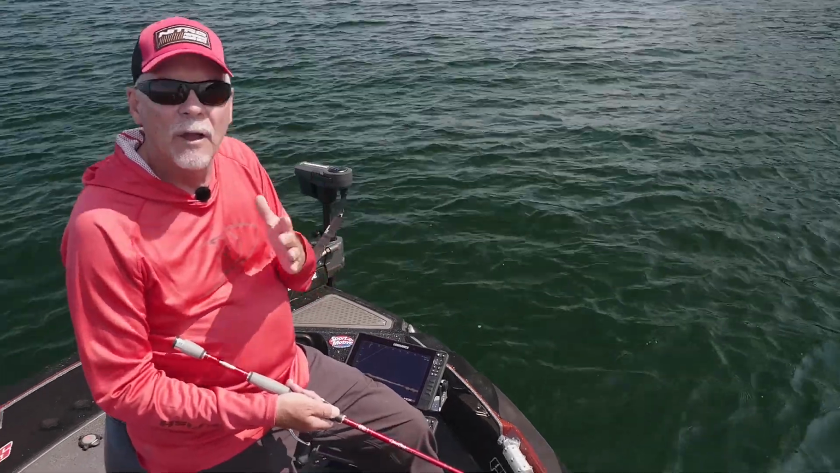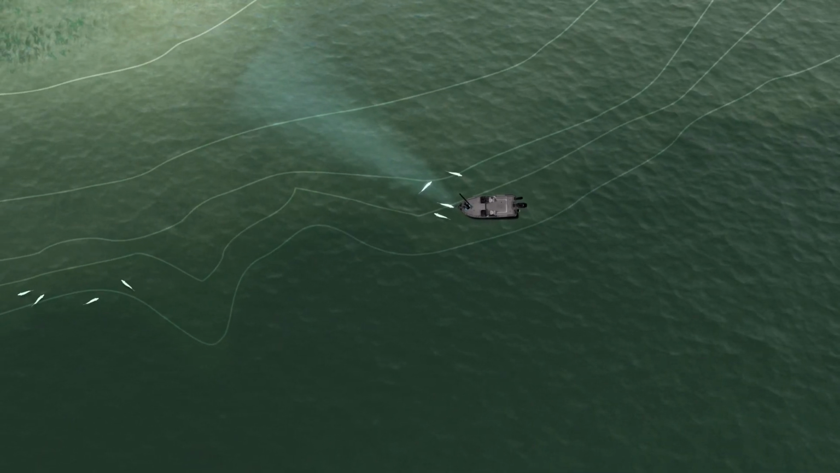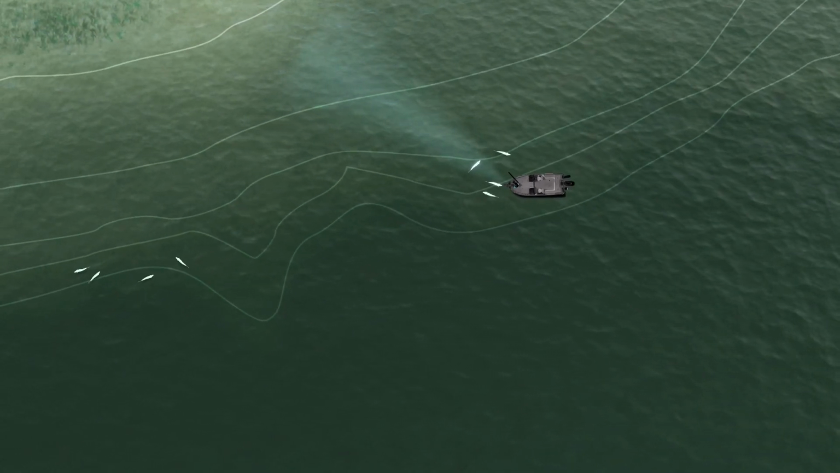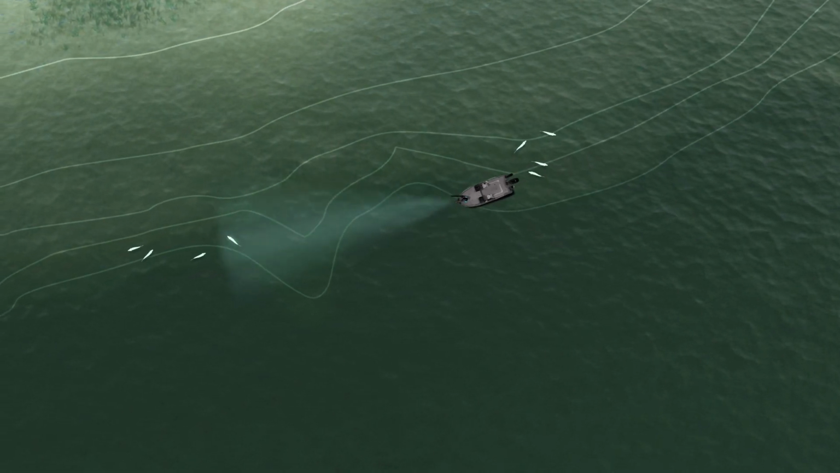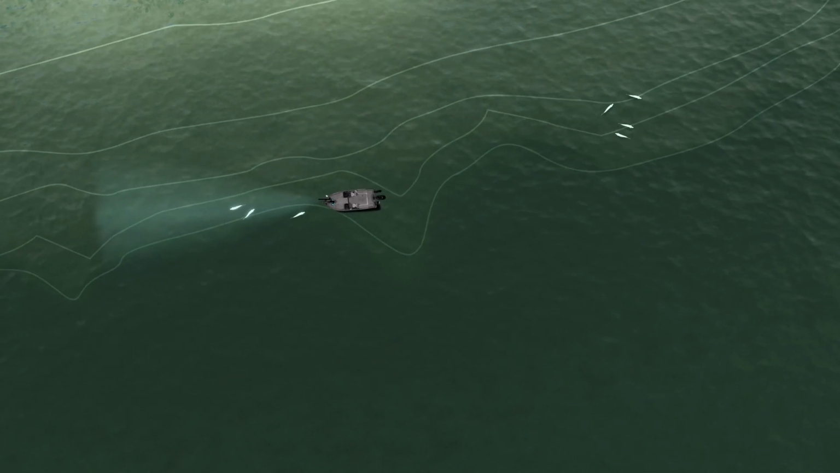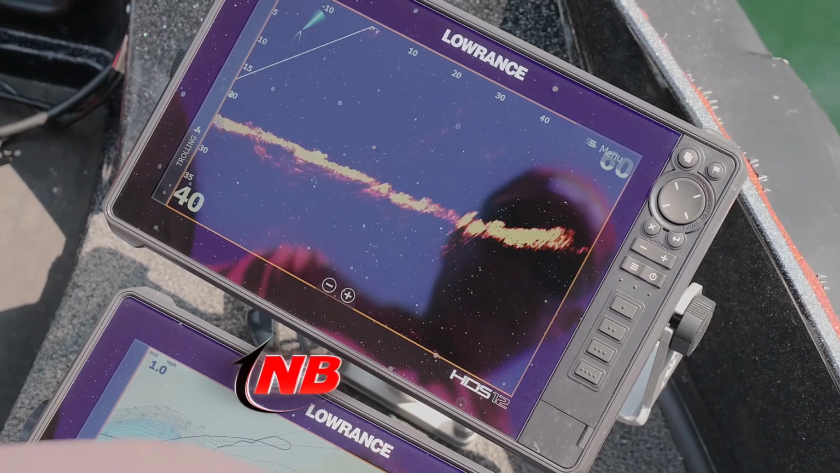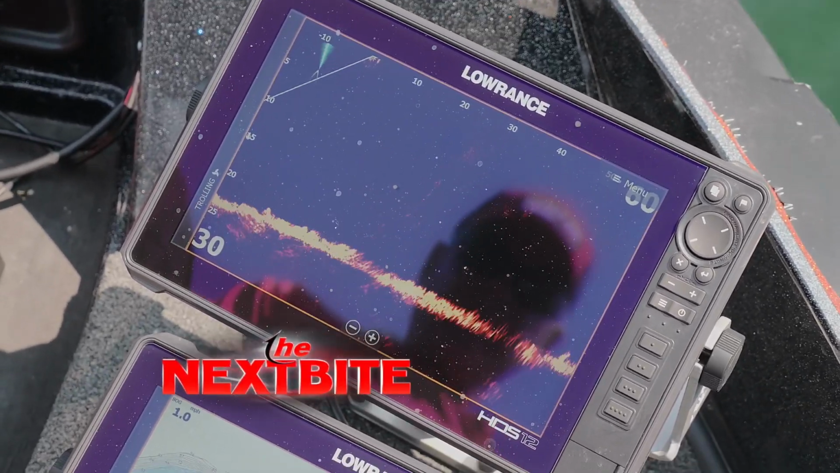So instead of following the contour, with Active Target, you can literally go from group of fish to group of fish. And I don't spend a lot of time in between those fish. I usually speed the boat up, and then I'll slow it down right before I get to them. It's amazing how much water you can cover and how many fish you can catch.